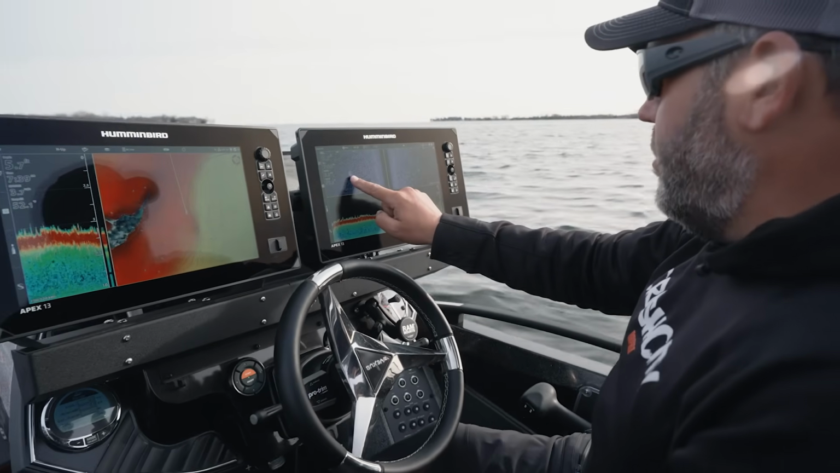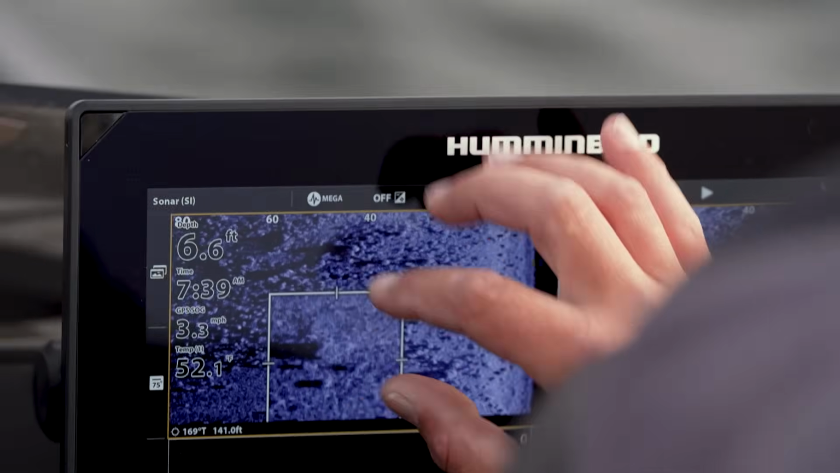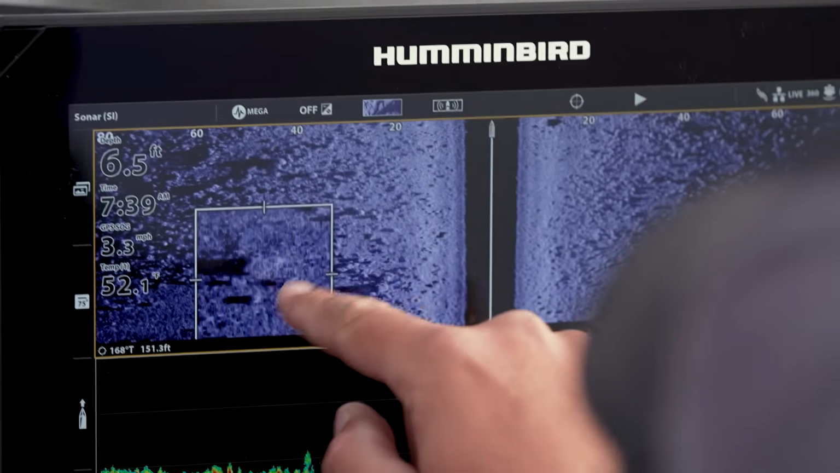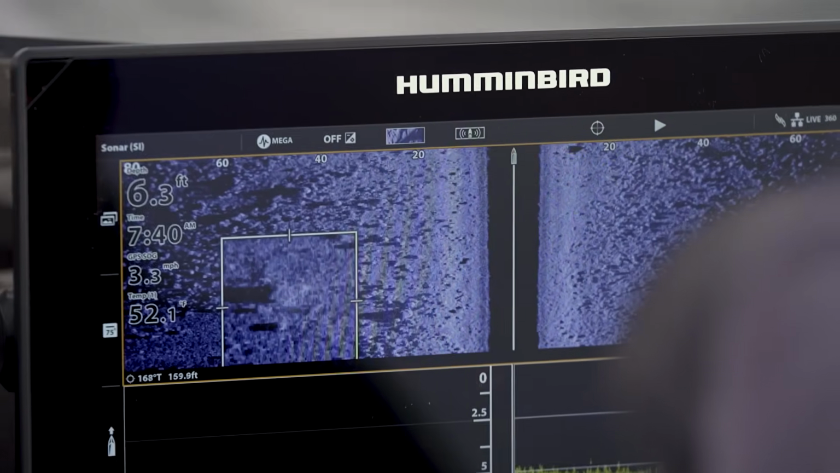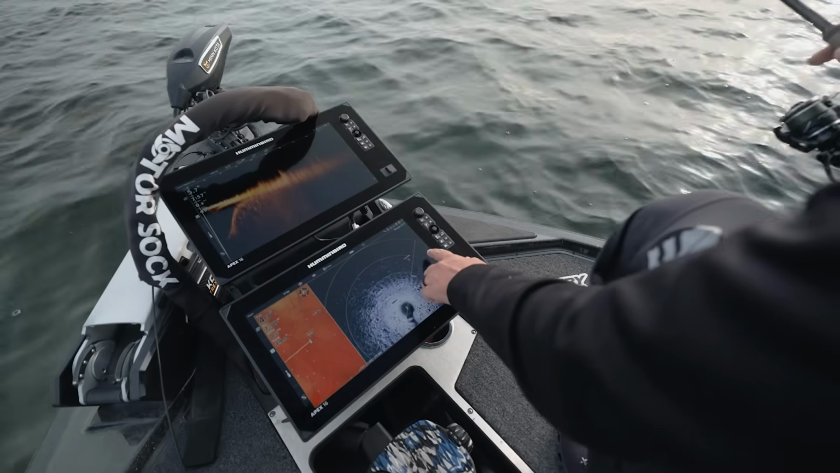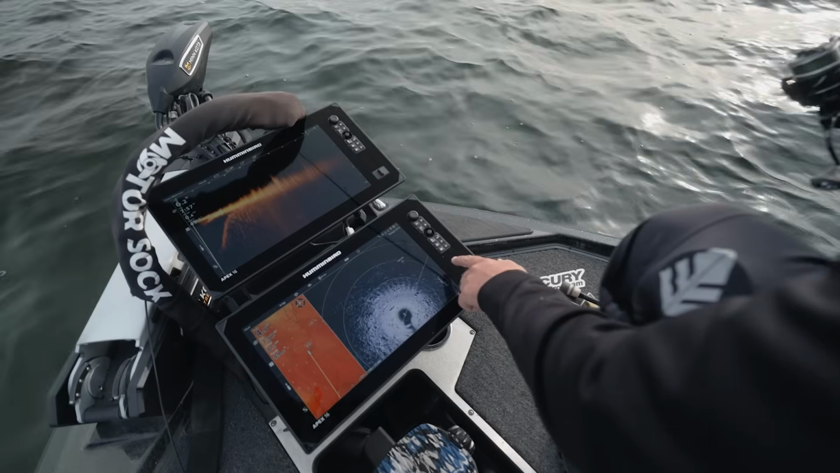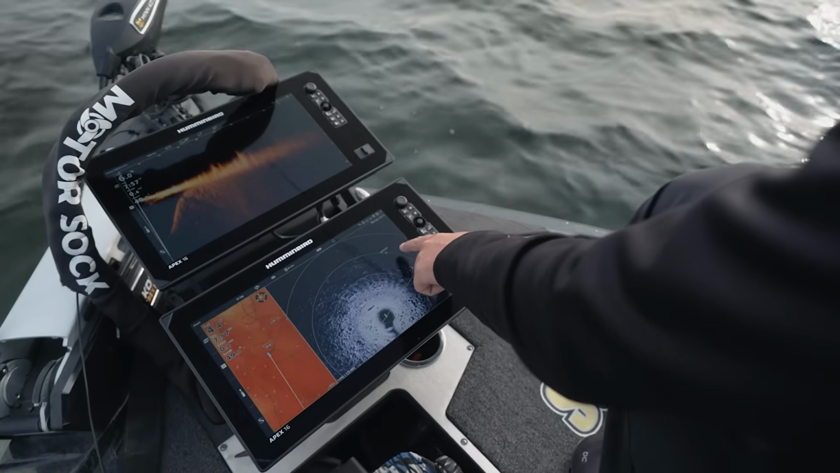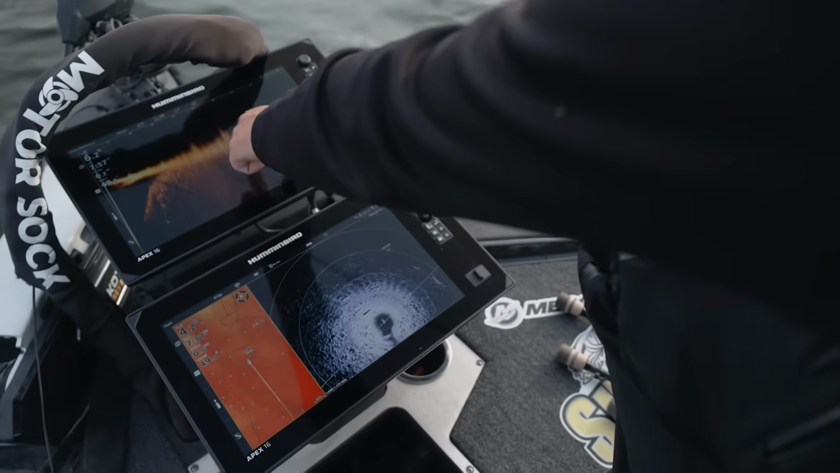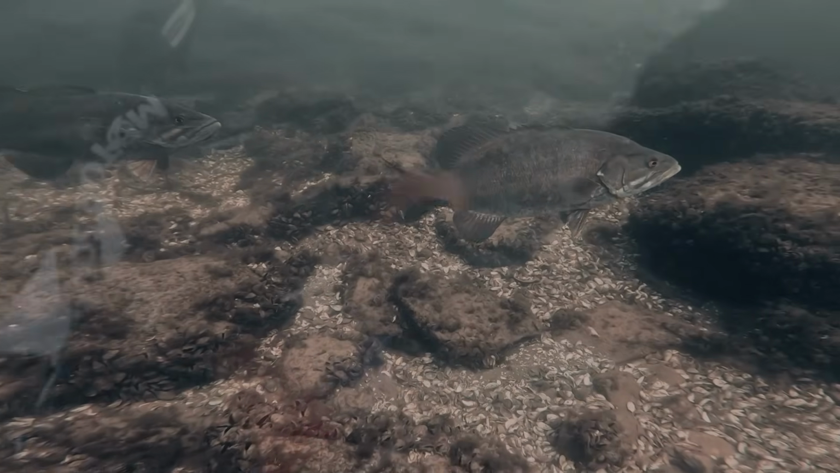This giant boulder right in the middle of a sand patch. See that big rock with all the sand around it? That's gonna be a key spot that I'm gonna stop and fish. So when we side image through here, there's 2 big boulders. You can see them on the 360, and there they are on my Mega Live, and all those short marks around that are all bass crawling around.